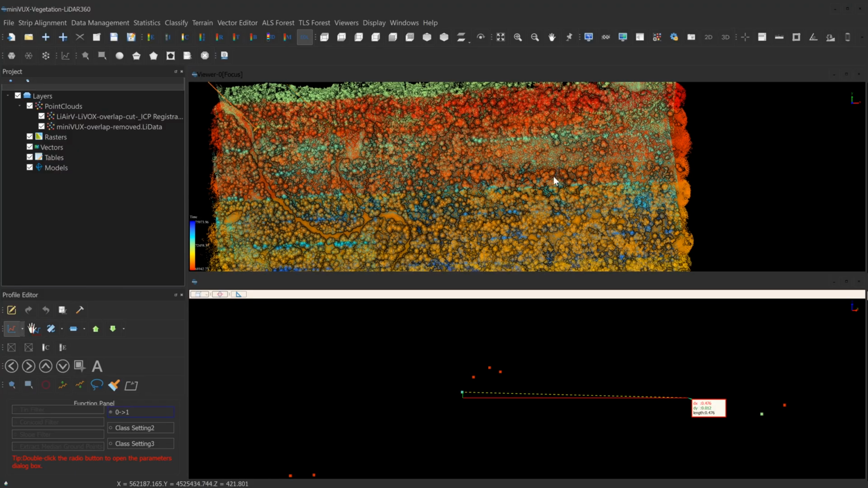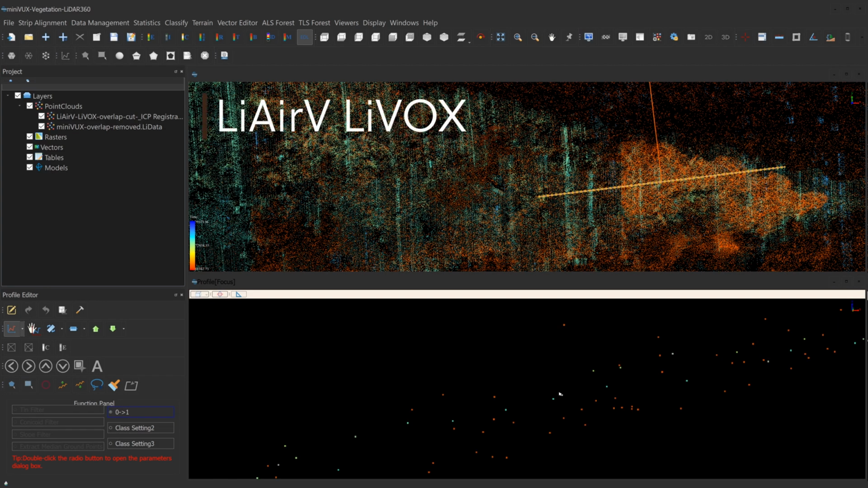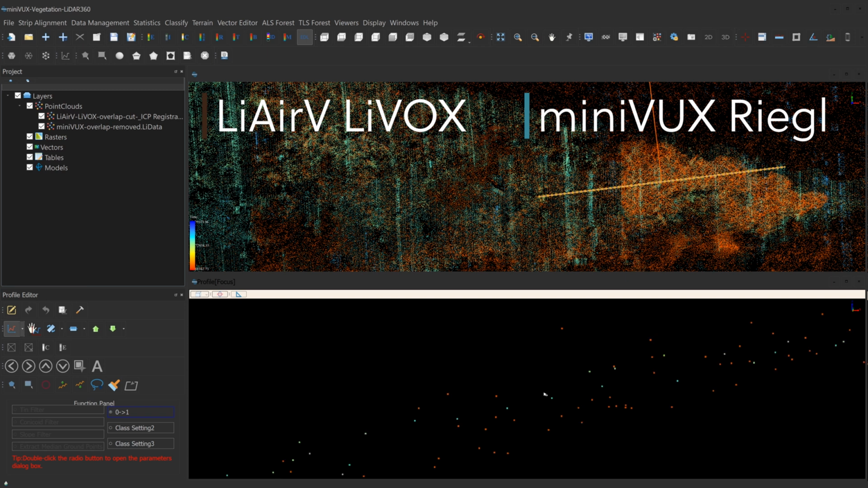For this third one, let's find an area of vegetation. Okay, so this area actually isn't the best place to be judging an accuracy measurement, but I just wanted to show you, for the viewer, so you have an idea about what the points look like up close in a vegetation area. So again, the red is the LiVOX, and now the blue is the LiAirV. And we're going to take a few measurements on this. This is a thin slice, so we're looking at points that are almost stacked right on top of each other, so they should be about the same.